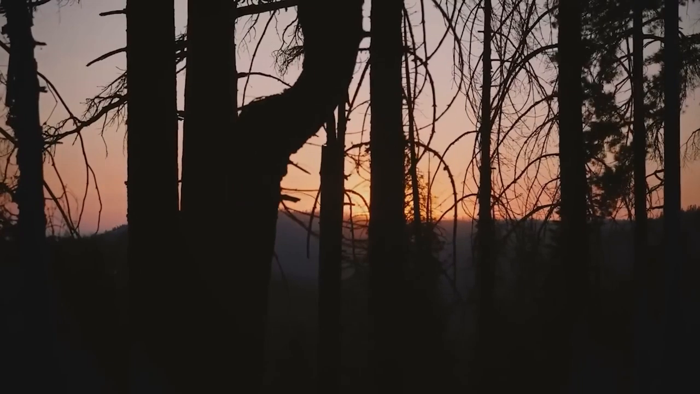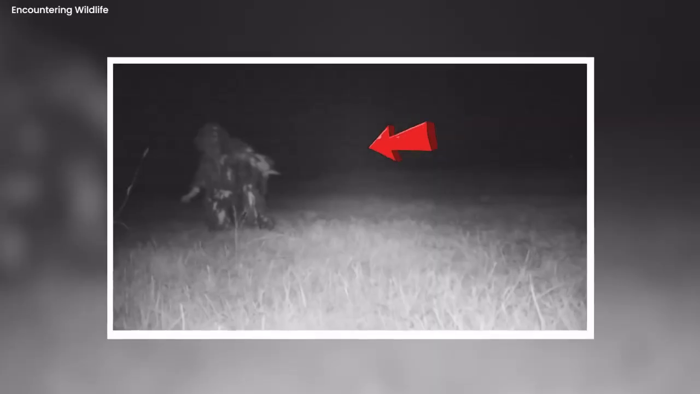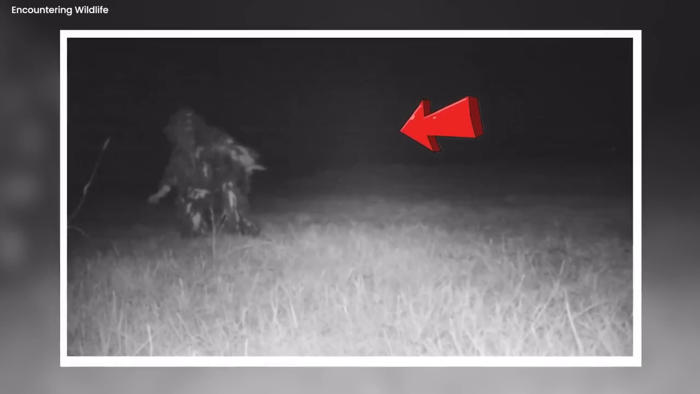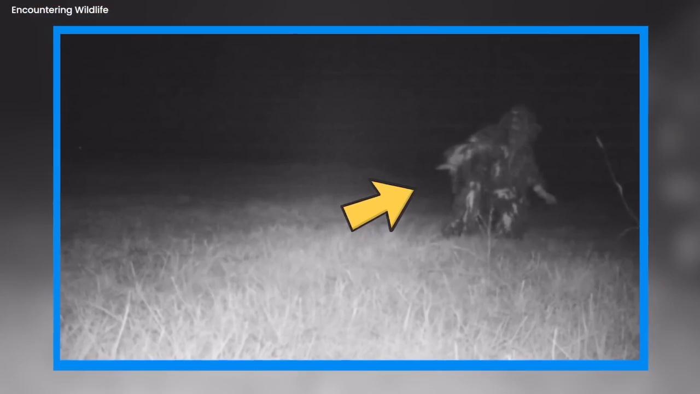Mysterious figure. The trail camera recorded a mysterious creature in the midst of a dark forest, revealing a cryptic, bizarre creature wearing a camouflage kind of clothing. It was looking scary, as it was not an average human being wearing such clothing.